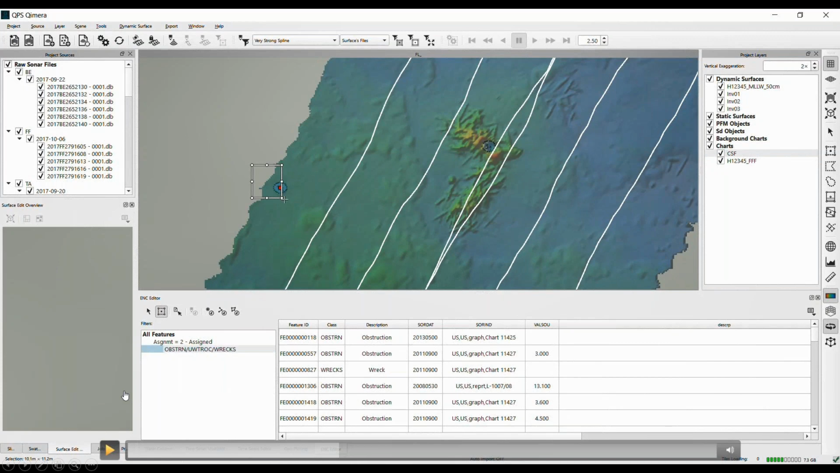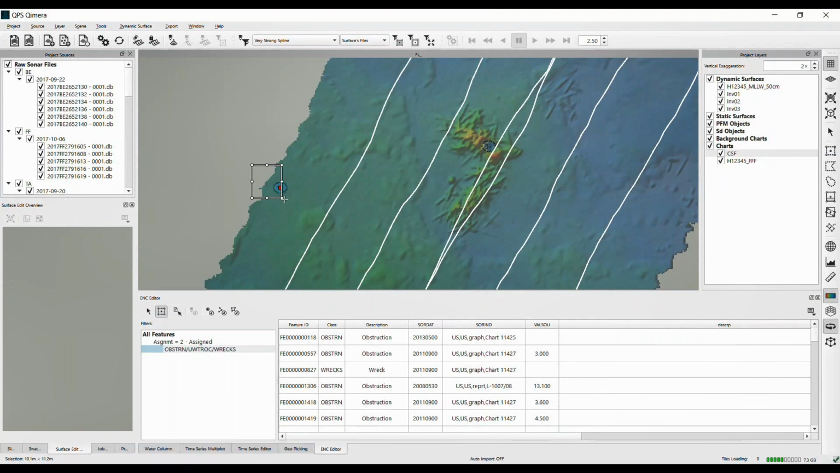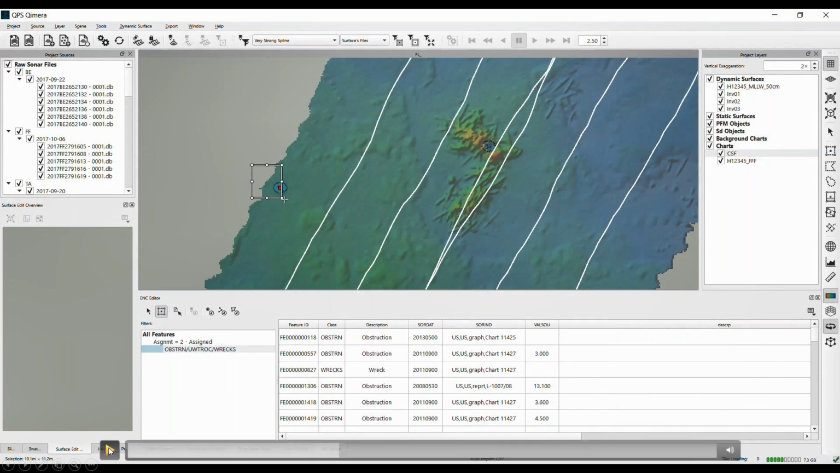Now, just to tell you a little bit about how feature management tends to work in NOAA: you could make the argument that this is the same wreck that's charted over here, and so you'd be better served to simply mark this as an updated feature. We tend to veer away from that in NOAA. That leads to a lot of gray area if you don't know for sure that it's the one you're updating. Instead, we prefer to add the new feature and delete the old one, even if it's obviously the same feature. The way I think about it is you're adding a new report of that feature and deleting the old report of that feature. It makes it a little clearer in my mind.